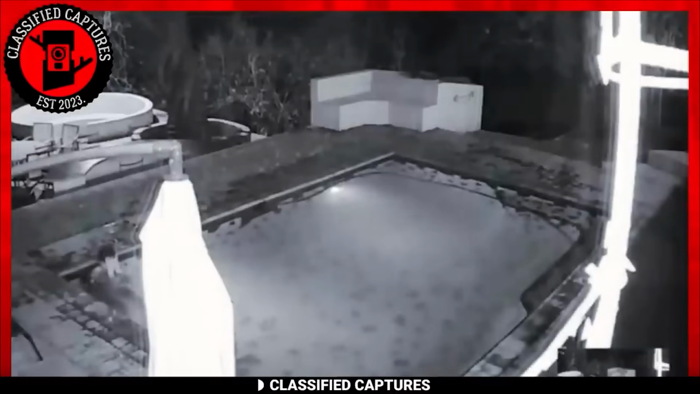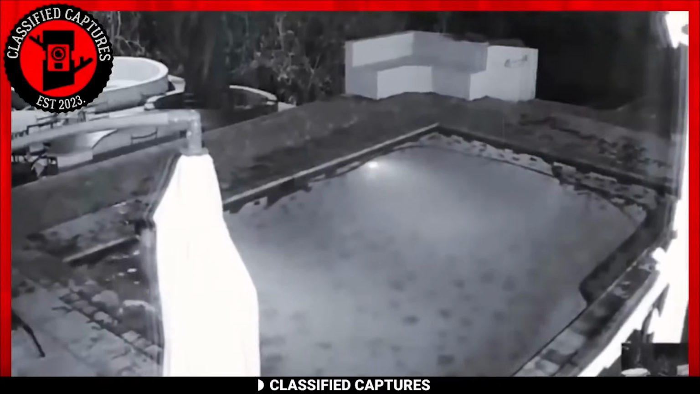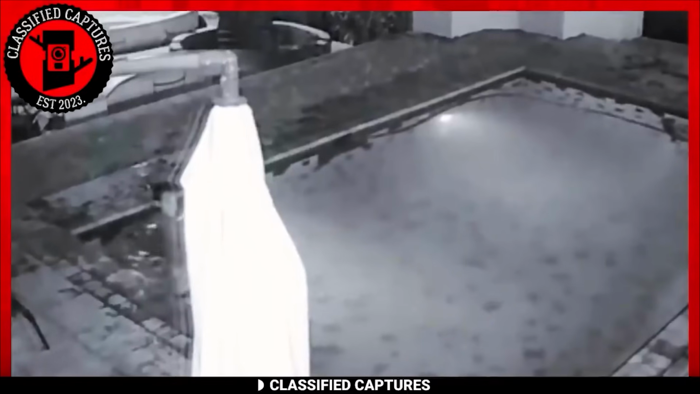In this unsettling security footage captured at a home, two individuals were enjoying a late-night swim in their pool when an unexpected guest crashed their aquatic gathering. Out of nowhere, a crocodile stealthily slithered into the pool, plunging the night into chaos.